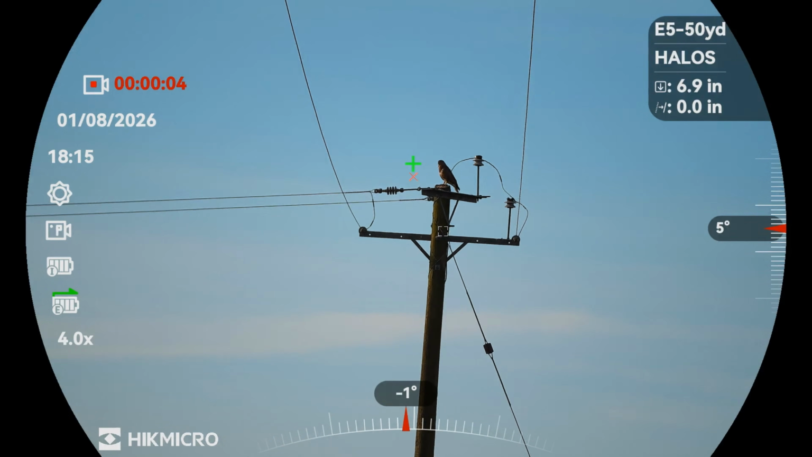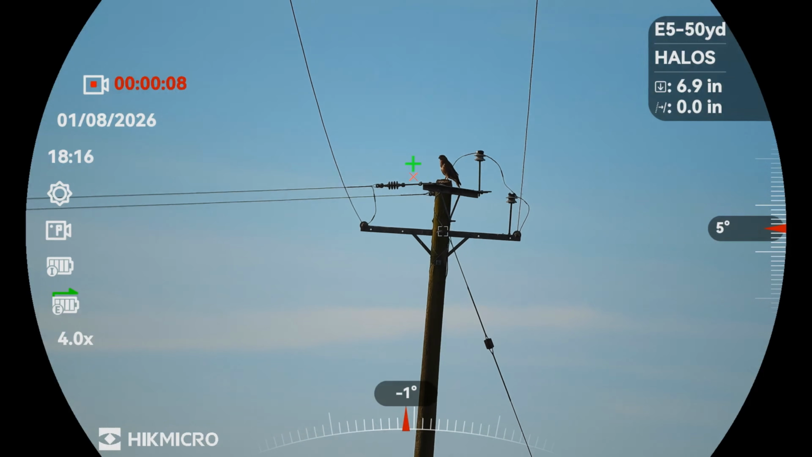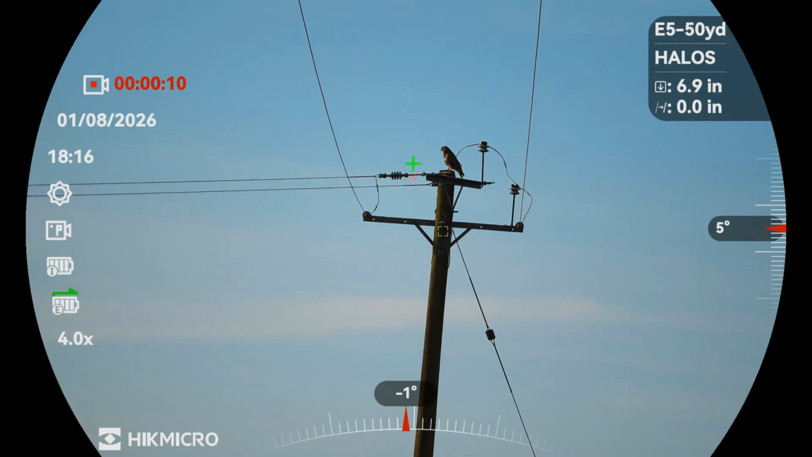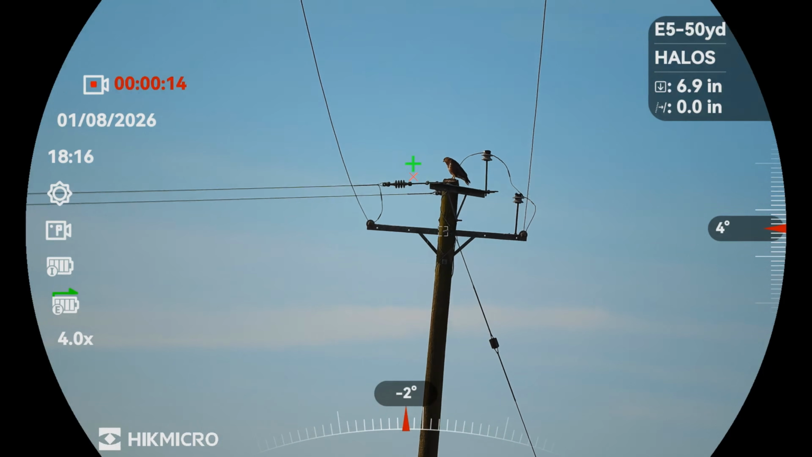There's my cleanup crew, sitting there proudly. Billy Buzzard, might have come more Billy Buzzards really, but he comes in and he likes to eat crow. So nothing here is going to waste.